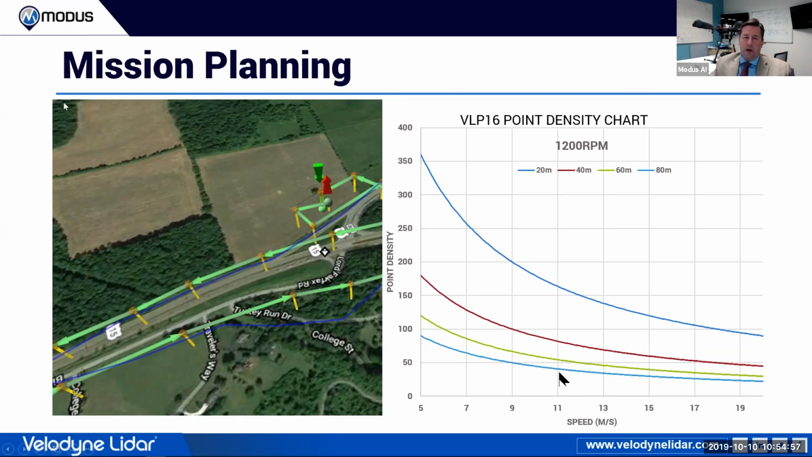You may want to be flying, if you can achieve the results, at 11 meters per second, so that's double the rate. But now instead of 20 acres, you're getting 40 acres done. So understanding how this chart works and the point density to get your end deliverable is really important. Because ultimately, nobody really cares about this technology. They care about what you're going to charge them and the results you're going to get them.